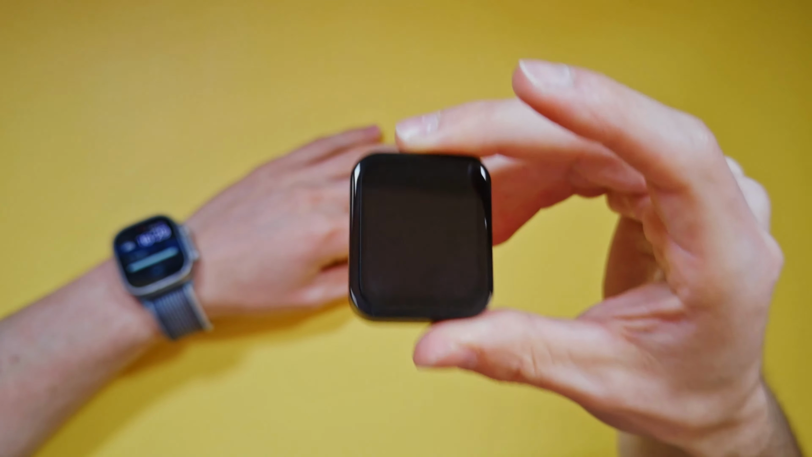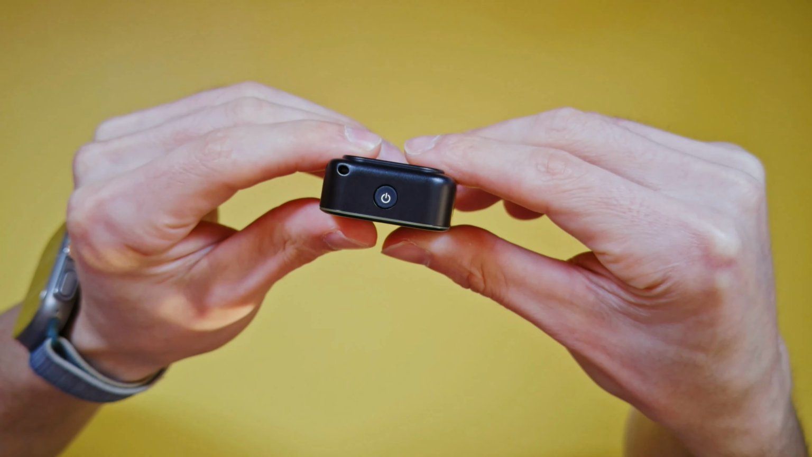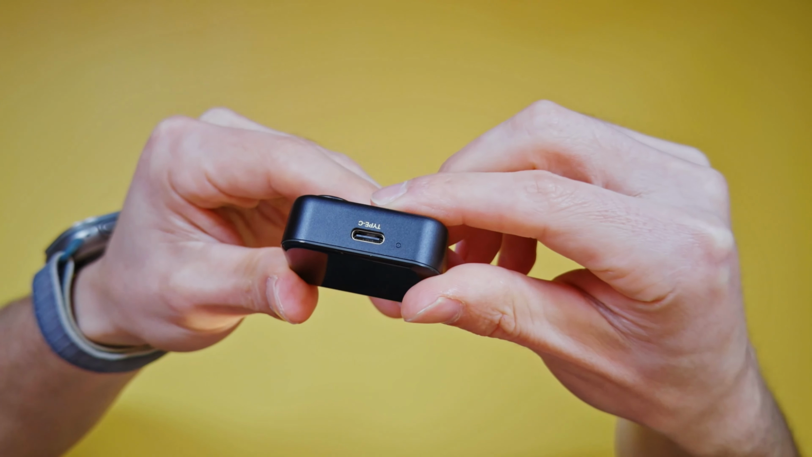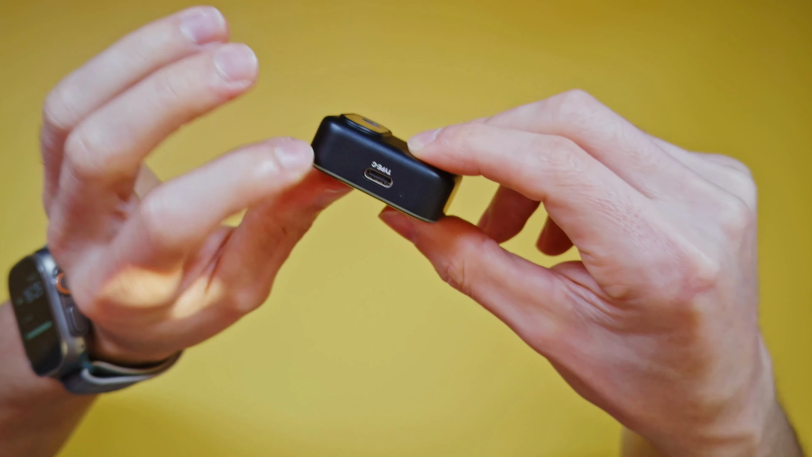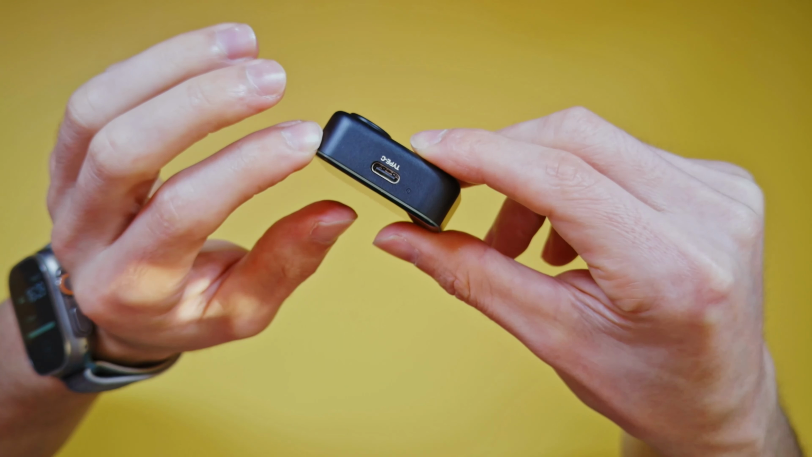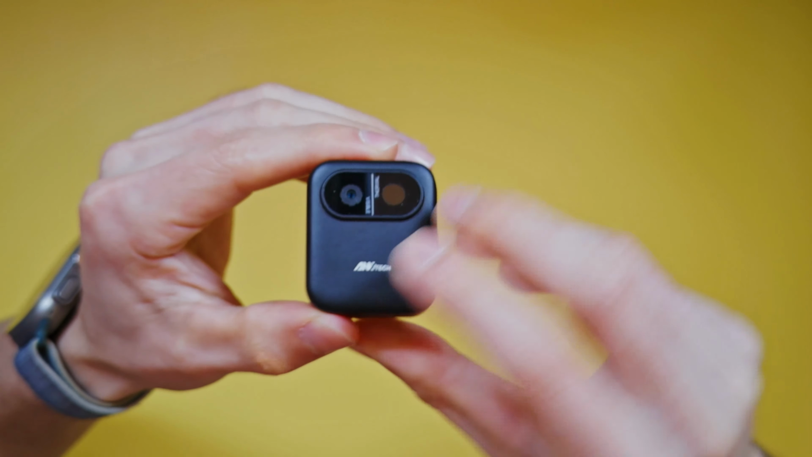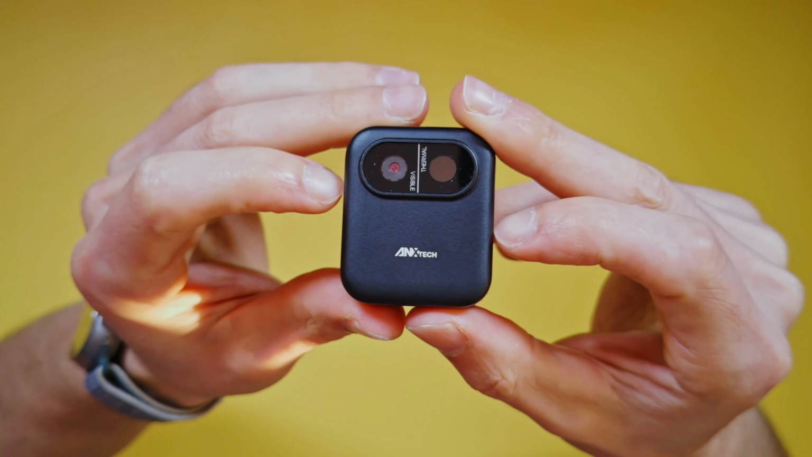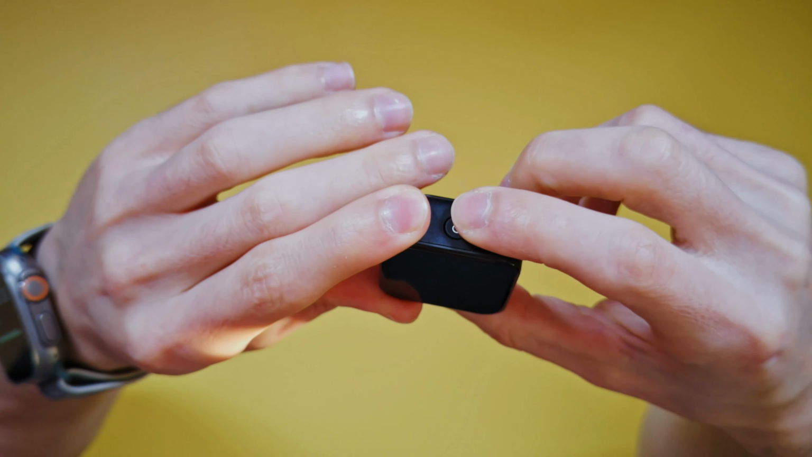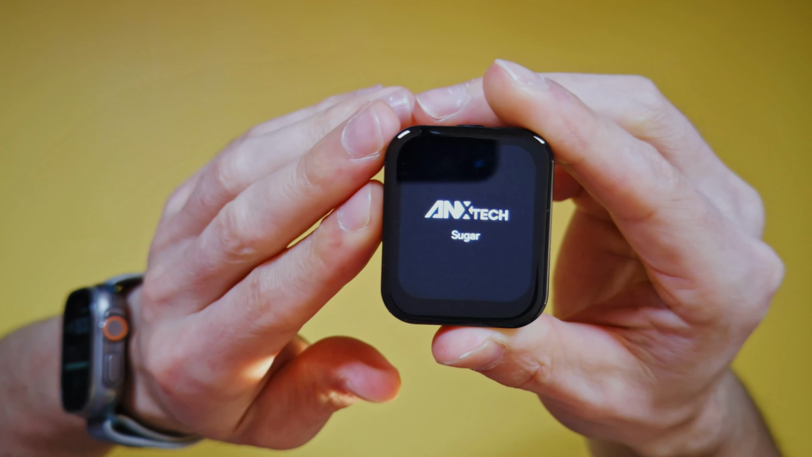And the build quality is really solid for something this small. Like this feels like a premium device. We've got the power button on the top. We have the USB-C charger right here. This lights up when it's charging. And this is also where you connect it to your computer so you can get the images that you take with this device. And of course the front, we have the thermal camera and the normal camera right here. So it's really straightforward. Okay, so let's go ahead and turn it on. Just long press the power button and it'll instantly turn on.